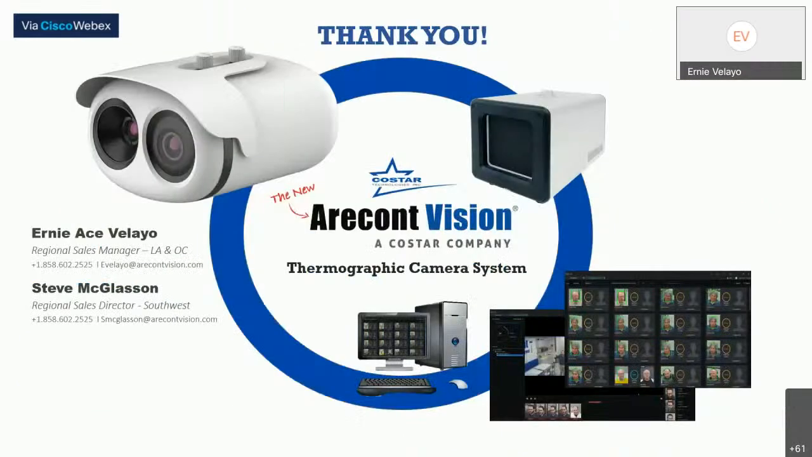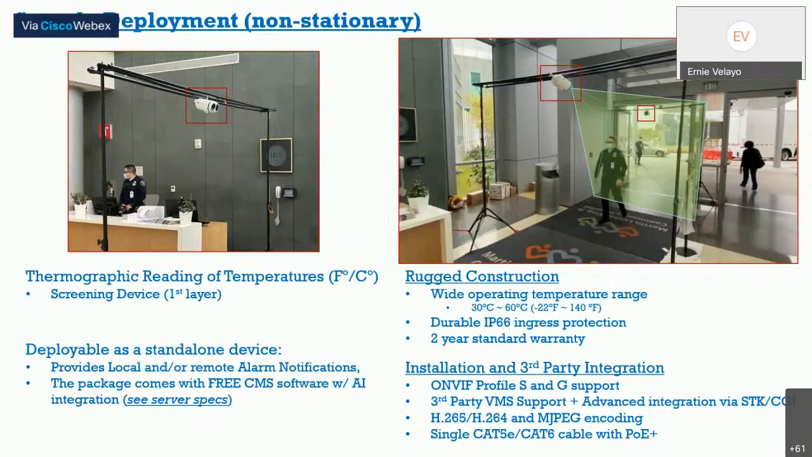The screening device supports ONVIF S&G. The camera comes with a standard 2-year warranty where other competitors typically come with 1. The system can be run as a standalone product, or it can be run as an entire system with multiple units, up to 64, under a CMS.